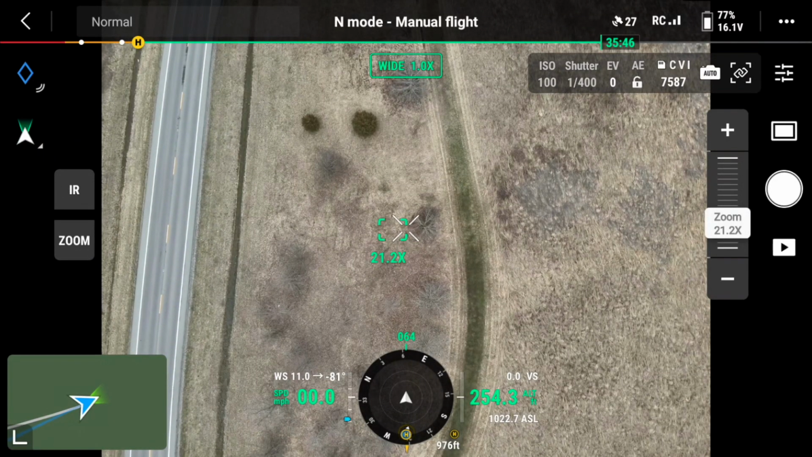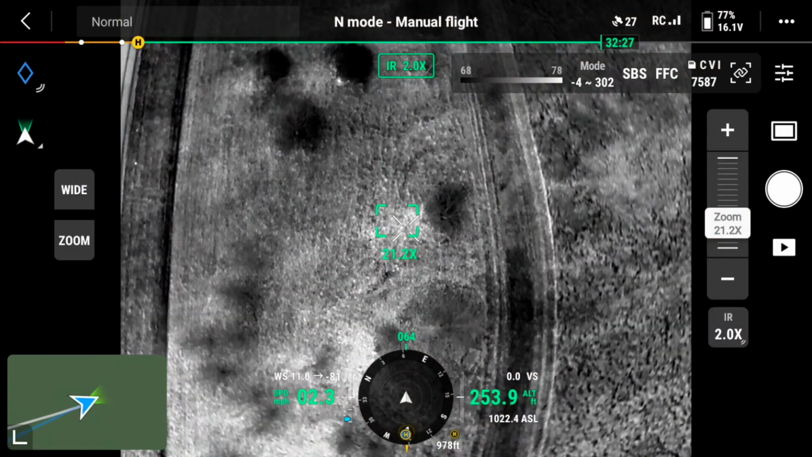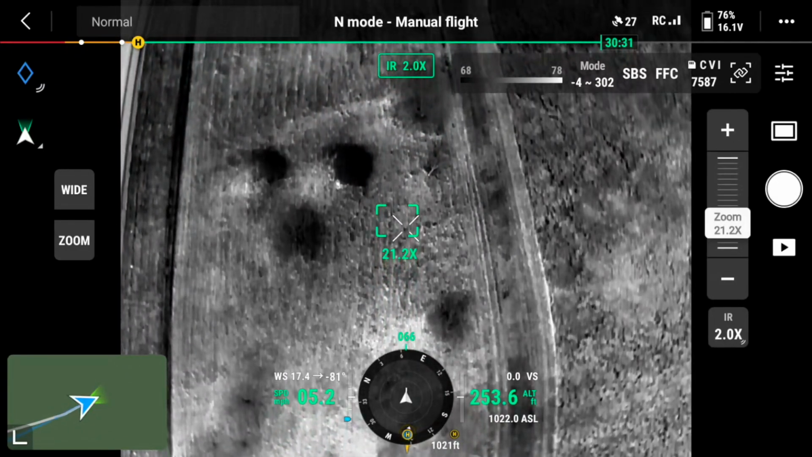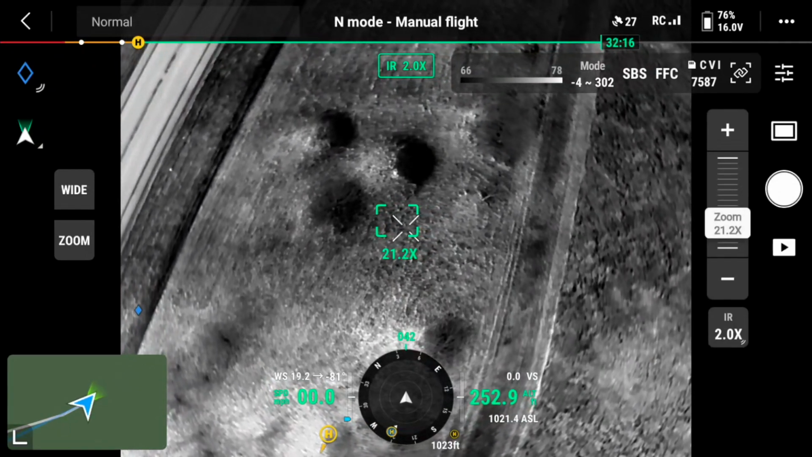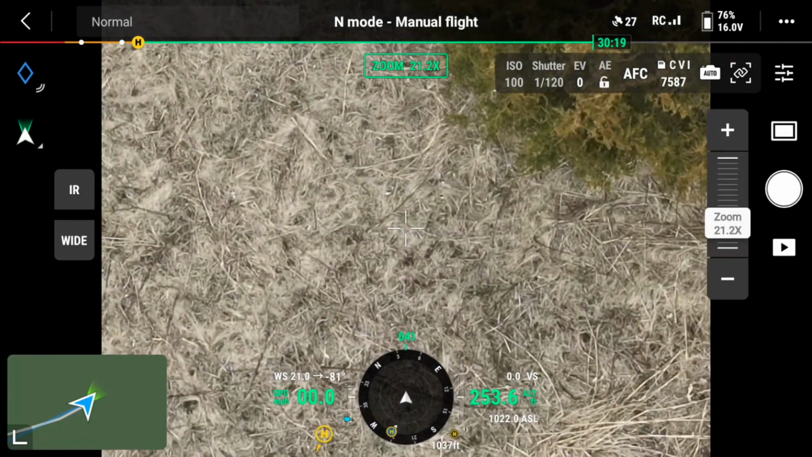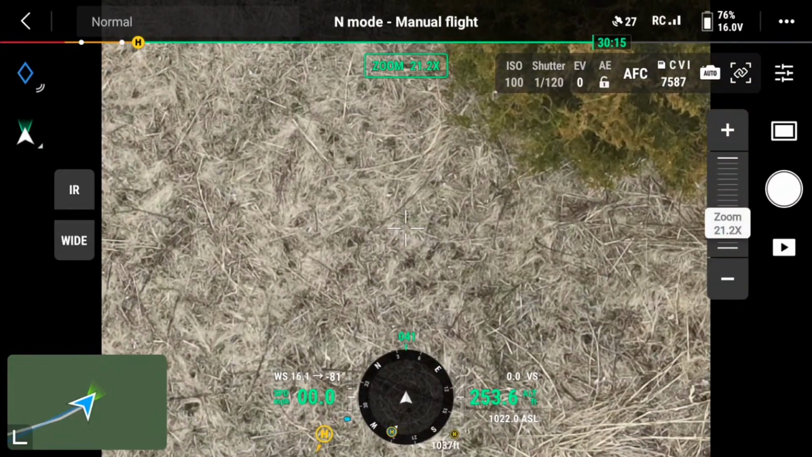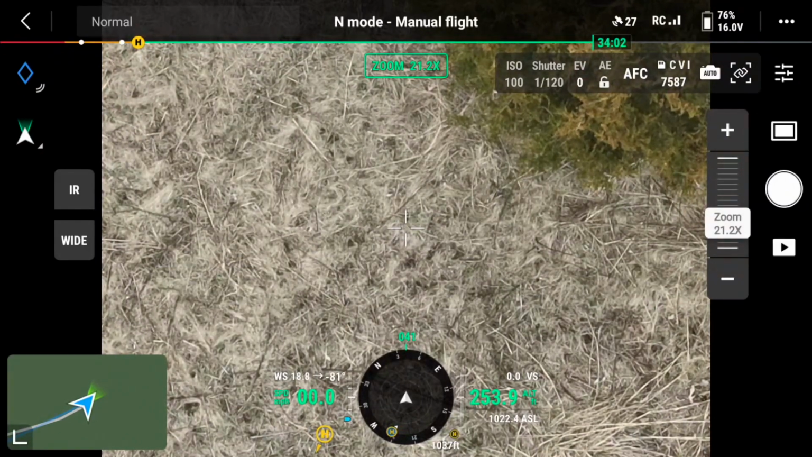There's a cedar from above without the IR. I'm trying to figure out what that white spot is that's near the top of the screen. And I'm going to zoom in here. I was thinking it might be a fawn, because the deer will give birth and then stay away from the fawn, so the predators will not focus in on them. But this may be a deer bed. A deer may have been bedded there and was warmed.